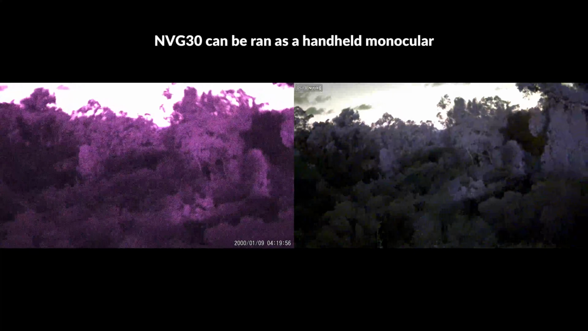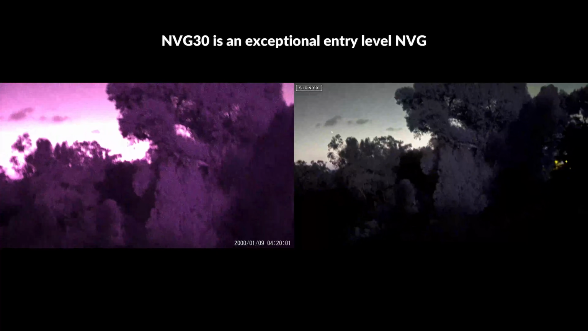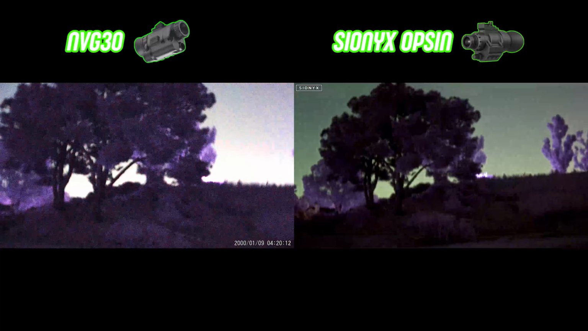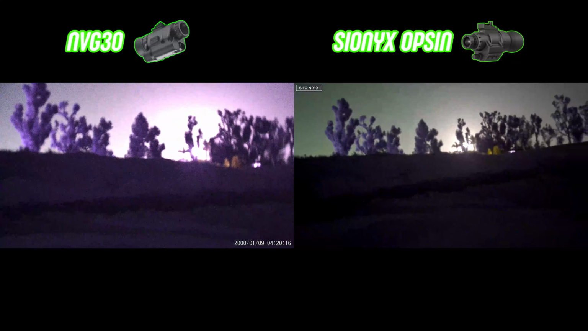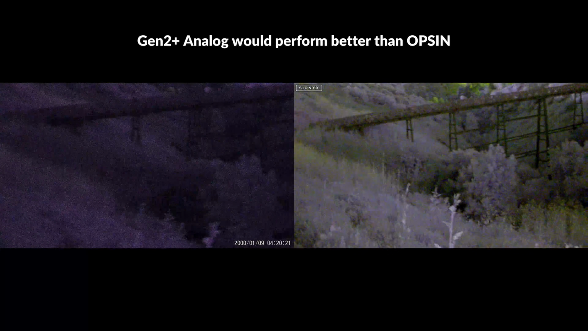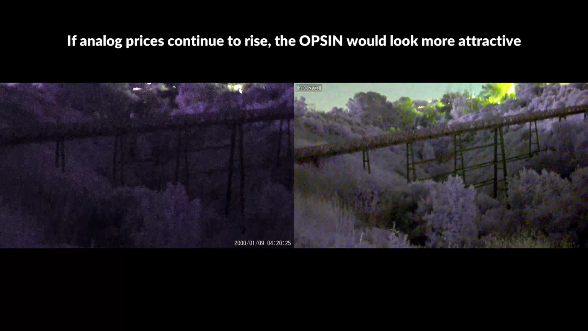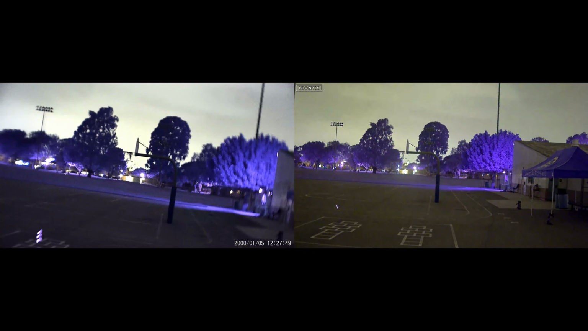For people new to night vision, the NVG30 is an exceptional entry-level product and is a viable solution in most scenarios, and most people I've talked to, including other YouTubers who have used this unit, have been very impressed by its performance. At the moment, if you have a few $1,000s to spend getting into night vision, analog might be a better option to go with over the Opsin, but analog is going up in price, and if this continues, the Opsin would start to look like a better and better choice, and it is certainly more attractive at $2,000